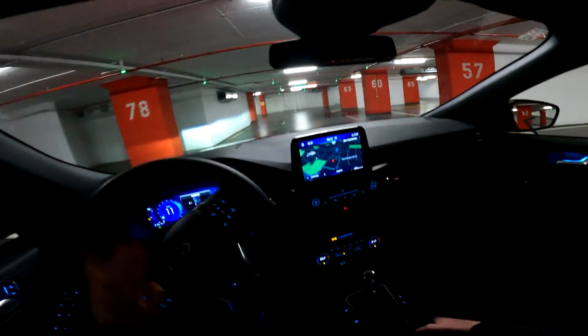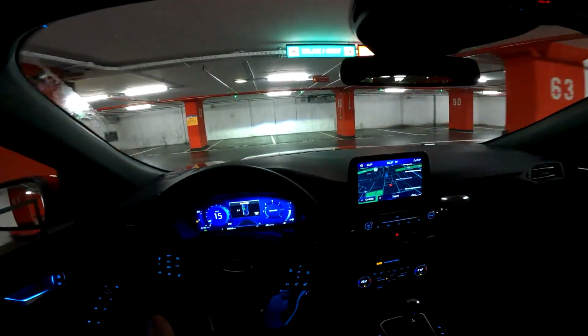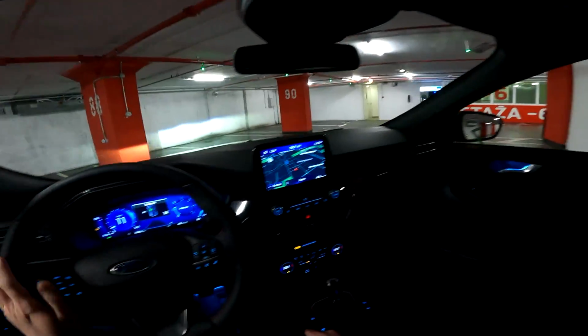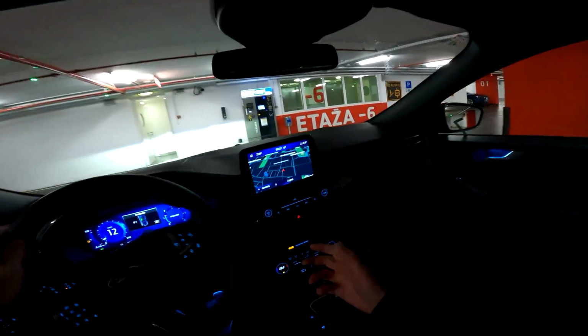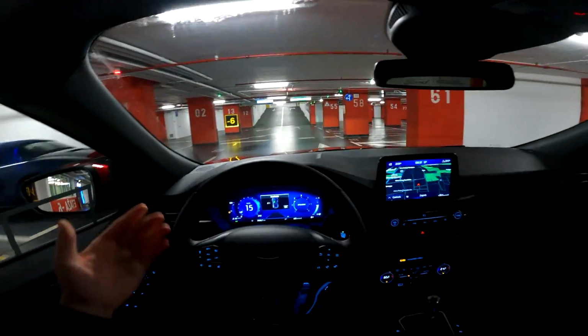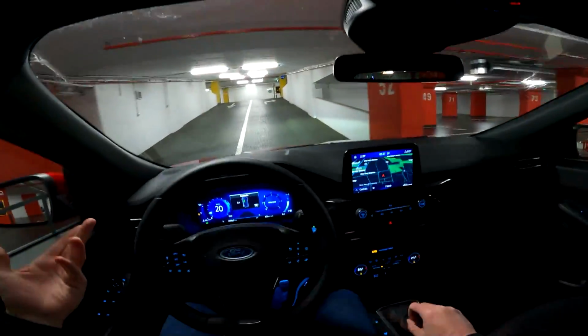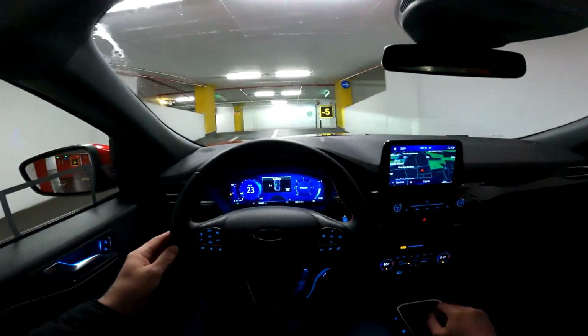And today we have the mild hybrid diesel engine, so the 150 horsepower one. It's a 2-liter diesel, and it's actually got the 48-volt electric system, which makes it even more efficient. And yeah, well, definitely a wise choice for this car, if you ask me.